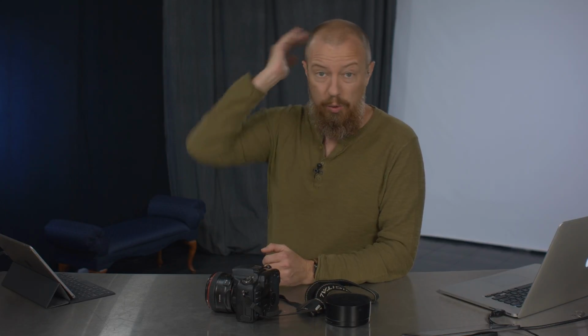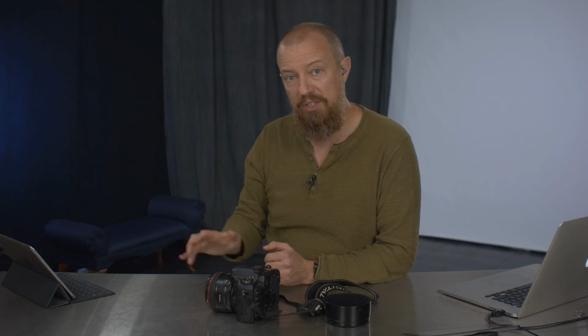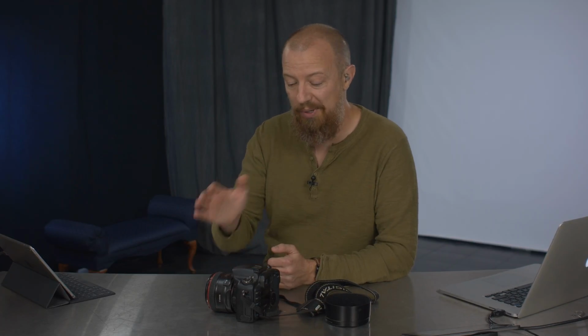Now, one of the really cool things about doing a mirrorless camera is you are going to see in real time on the sensor through the viewfinder what you're going to get, right? With a mirrored camera like this, you don't know what it looks like until you take the picture. With a mirrorless camera, I can adjust white balance, exposure, obviously everything else, and see that effect in real time. Even shoot in black and white with the infrared sensor and see that look through the camera in real time.